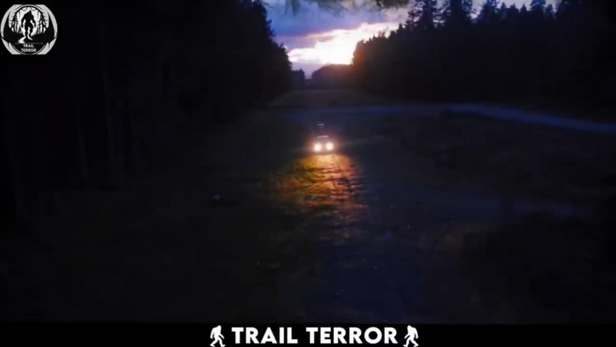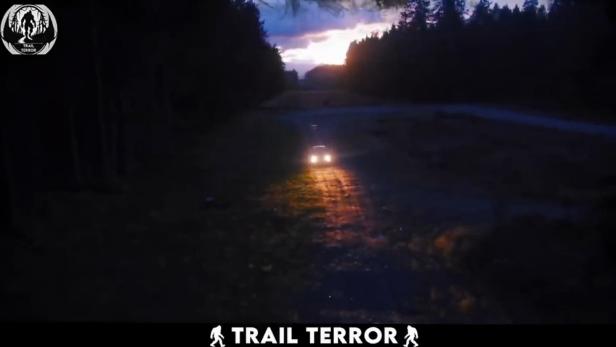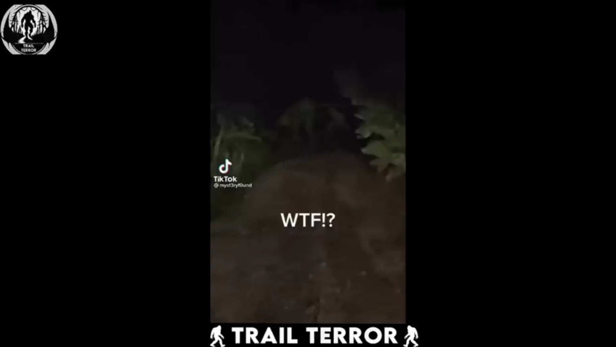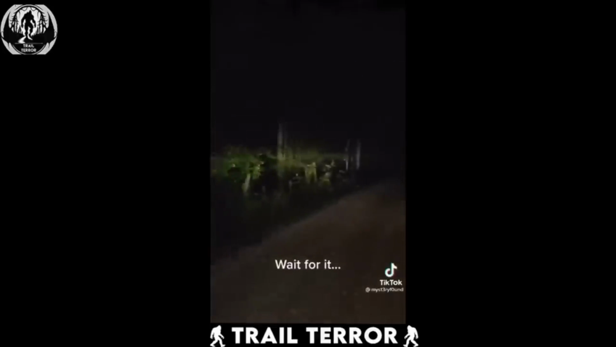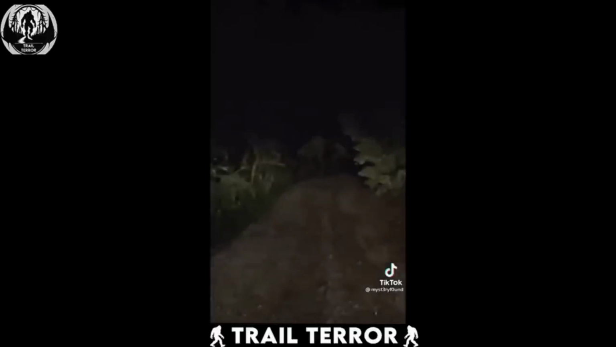If you find yourself traveling on a desolate forest road at night, you might just stumble upon something strange. And that's exactly what happened to this person. In a video captured on a car dash cam, the vehicle is navigating a dark forest road when a massive, strange creature comes into view at a distance. Upon closer inspection, slowing down the video and zooming in, the creature appears huge and oddly dinosaur-like.